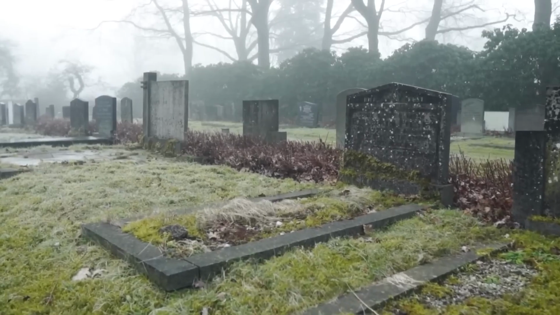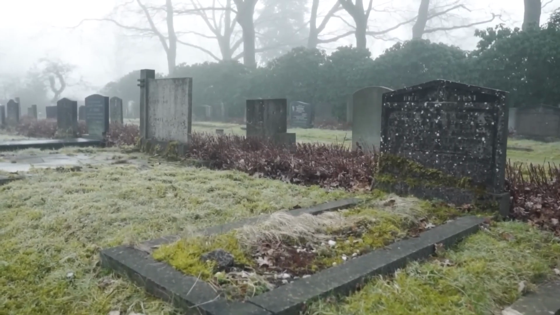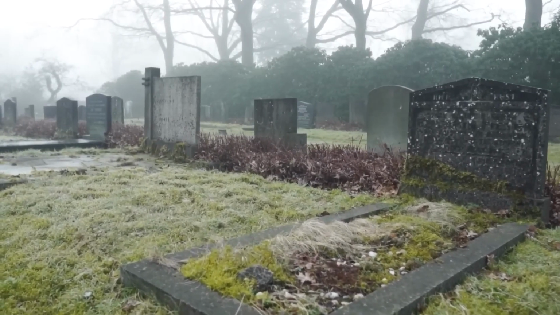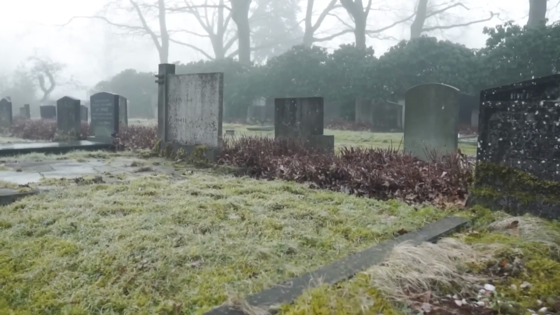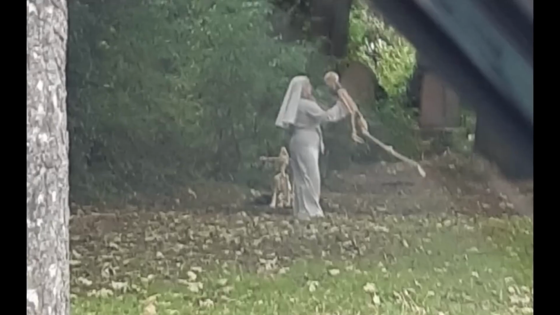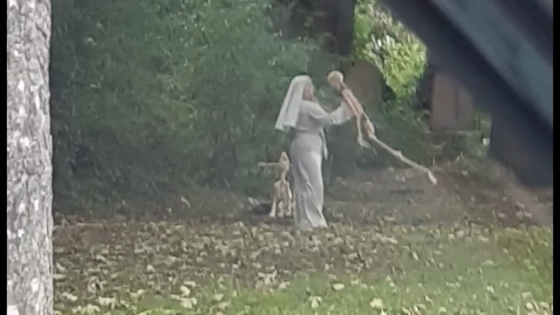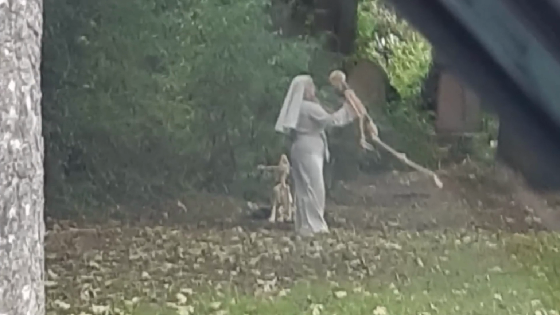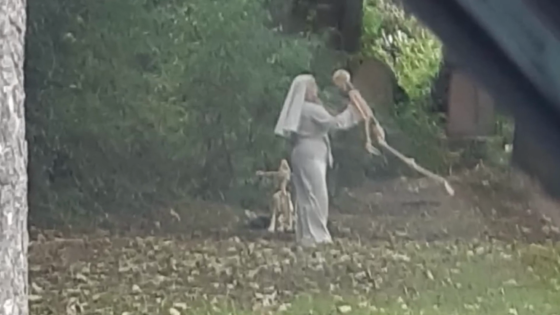A strange image was also recorded on a hunting camera set up in a forested area near a cemetery. According to witnesses, they were drawn to the footage because of its eerie nature. It showed a woman dressed as a nun standing by a grave with a skeleton, seemingly dancing, perhaps performing some kind of ritual. The incident gained widespread attention.